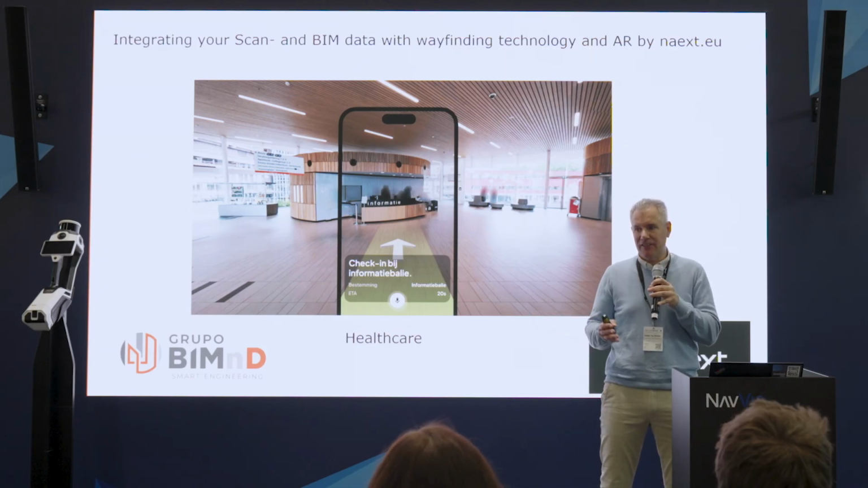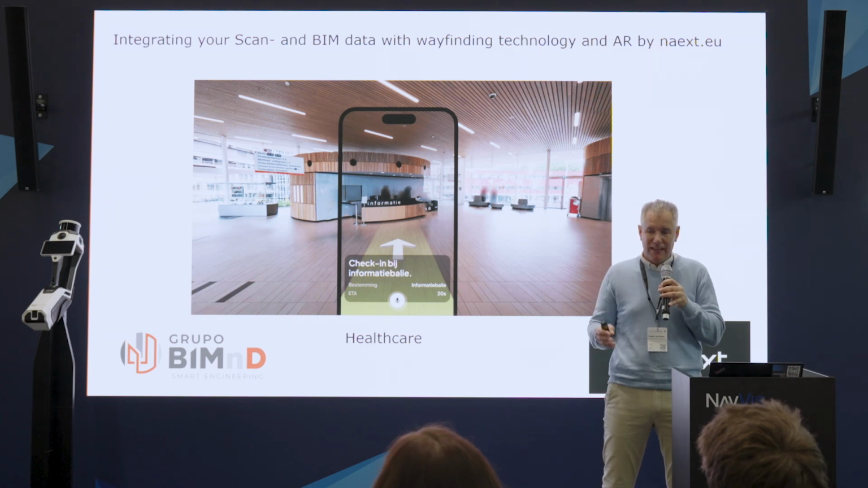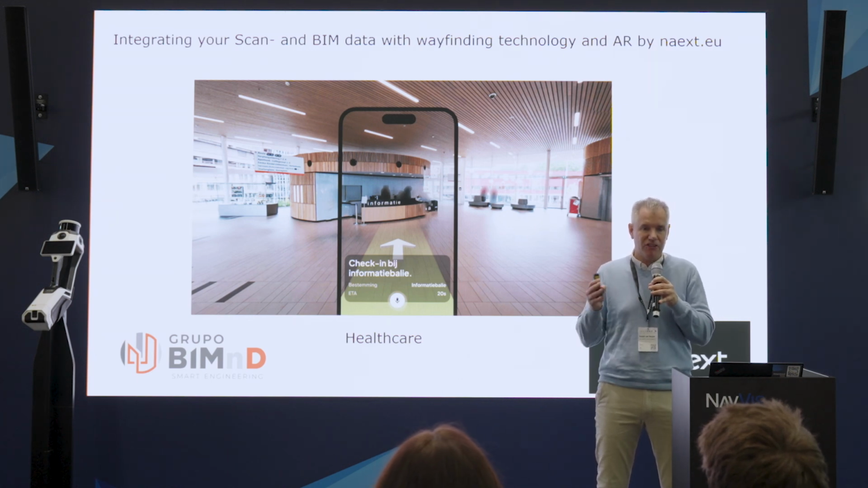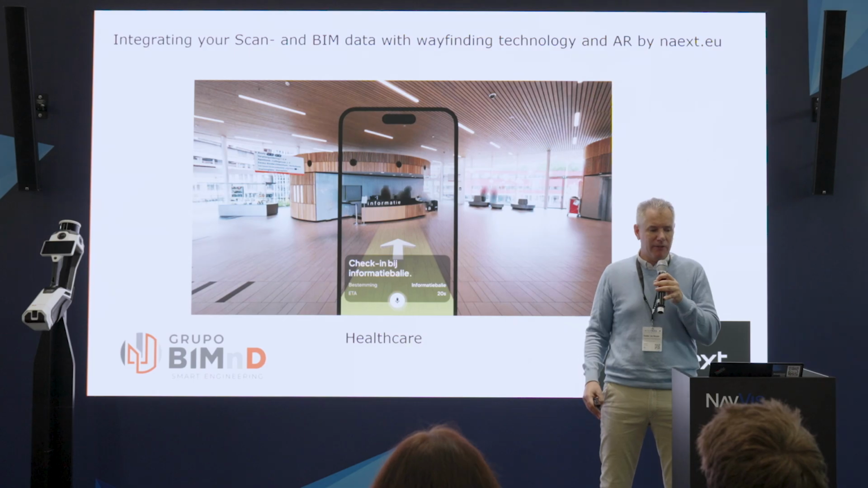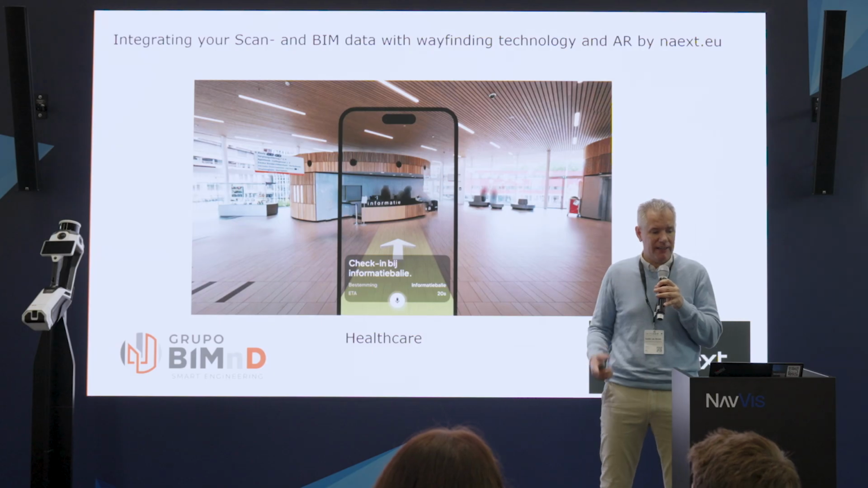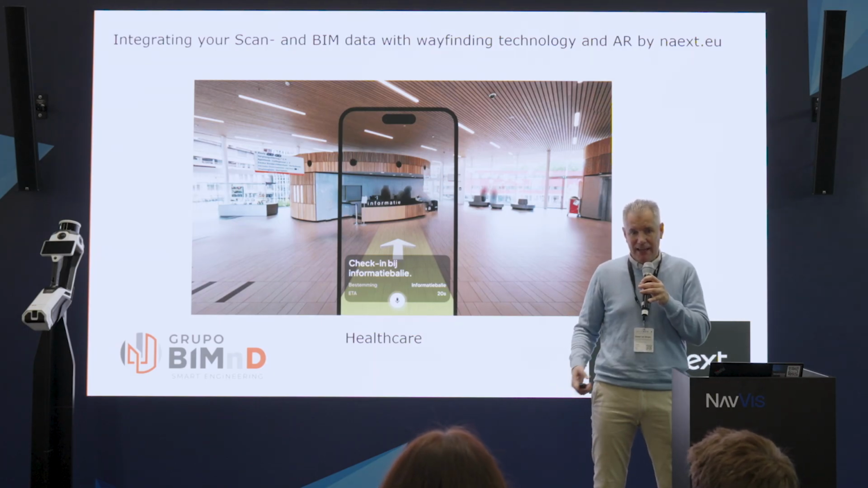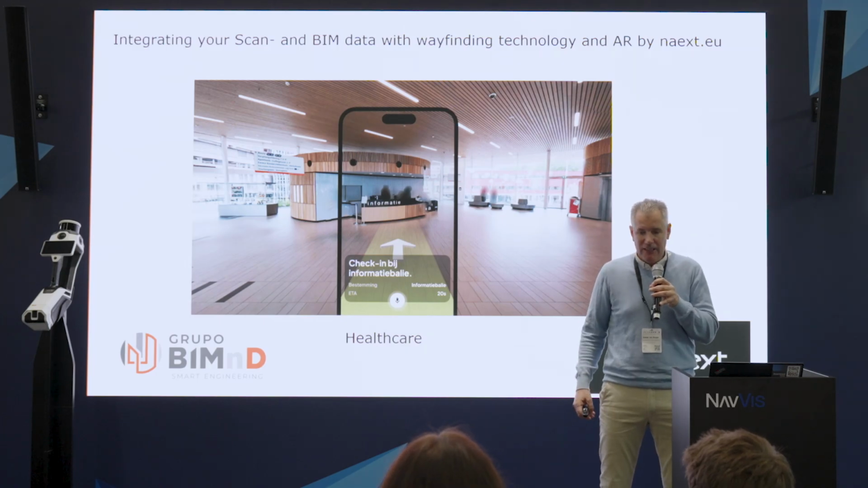So when you've got the point cloud and the 360 photos, and we also use a simple BIM model for accuracy, then you can upload that to the platform of Next, and then you can configure your wayfinding tool. So we are now currently working in hospitals, train stations, and factories, where we are doing the tests.